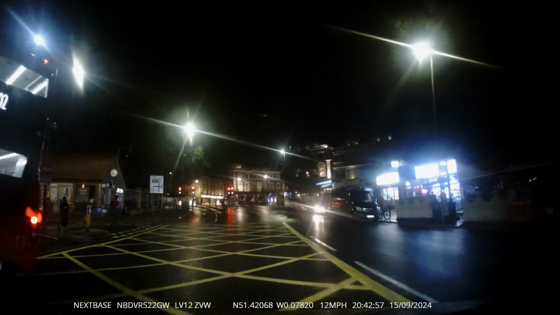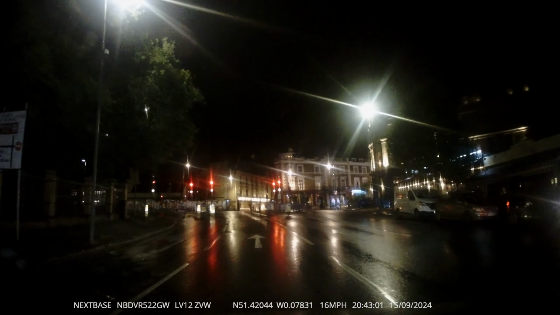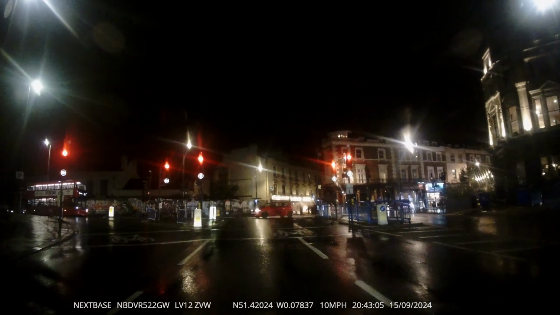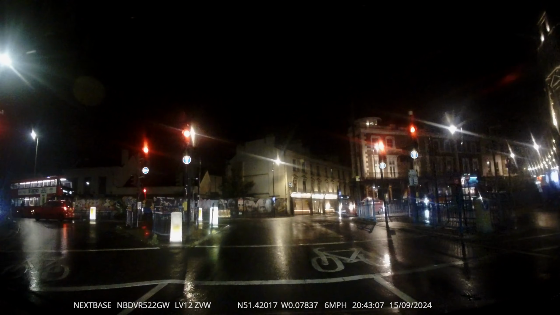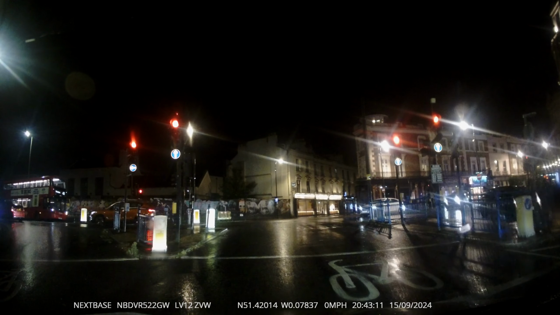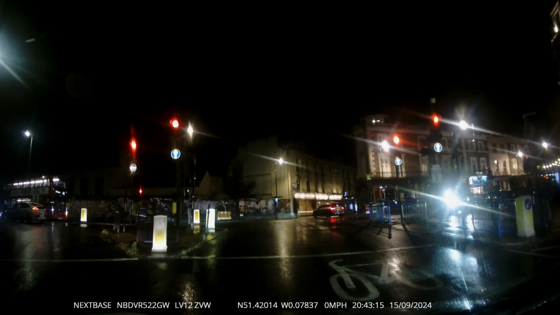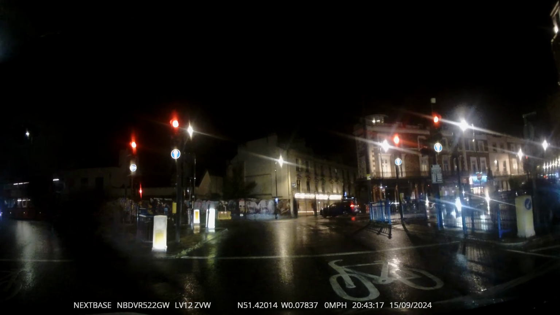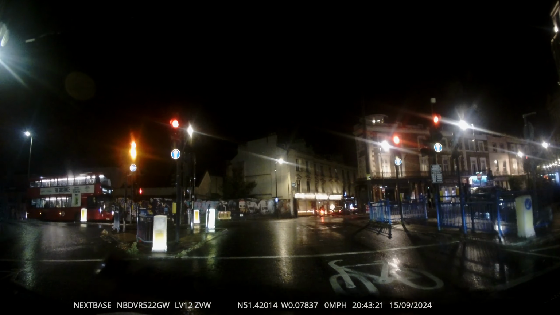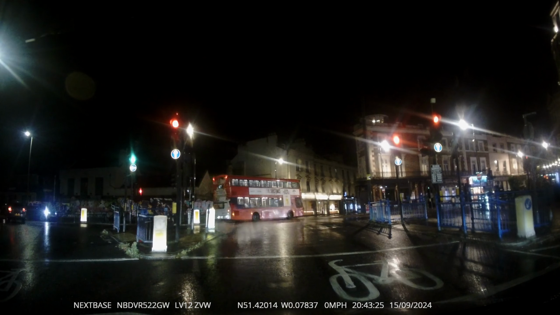Make progress. Lights on red. No need to keep making progress too much, only have to slow down and stop. I'll stop at the first line here and leave space for the cyclist. So handbrake, neutral. Leave it in first gear if you're the first car or second car, so if the lights change, you're ready to go quickly and smoothly. That way you can keep the flow of the traffic moving.